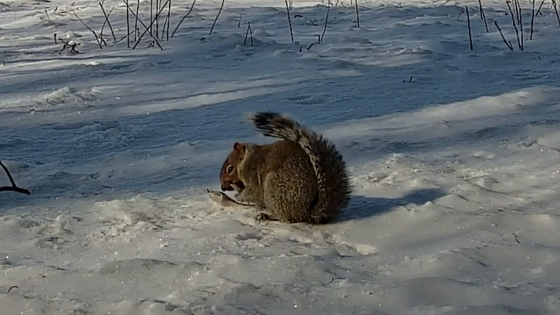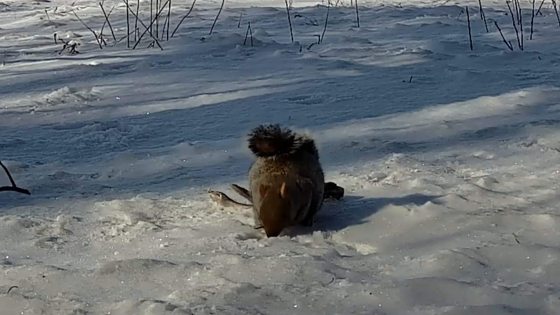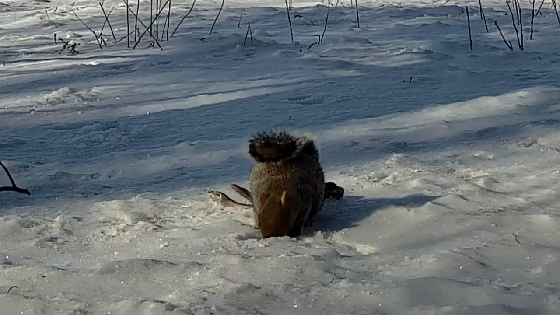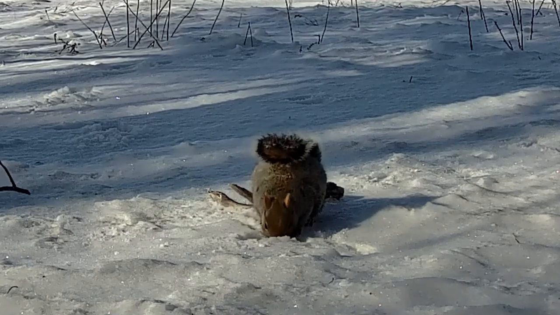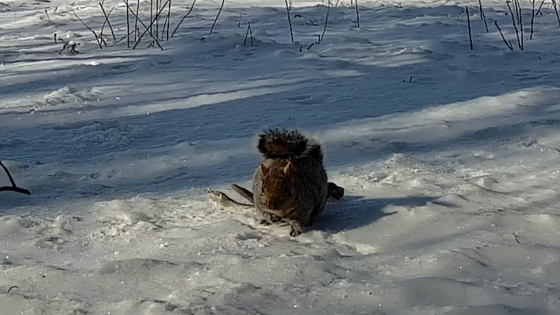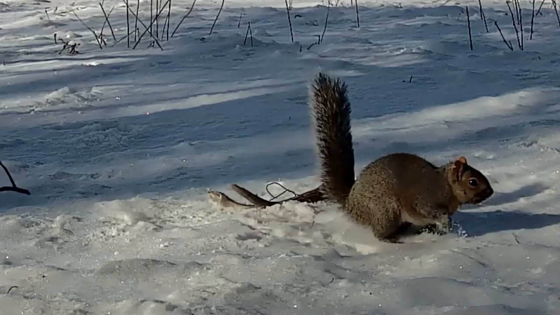And after a while, it looked like this squirrel kind of got done feeding on the antler and then started just eating some snow, which I suppose they have to stay hydrated also, and they don't really have water to choose from in the winter. So it's kind of interesting to see this squirrel actually just eating some snow before he ran off and, who knows, went back to his nest or whatever.